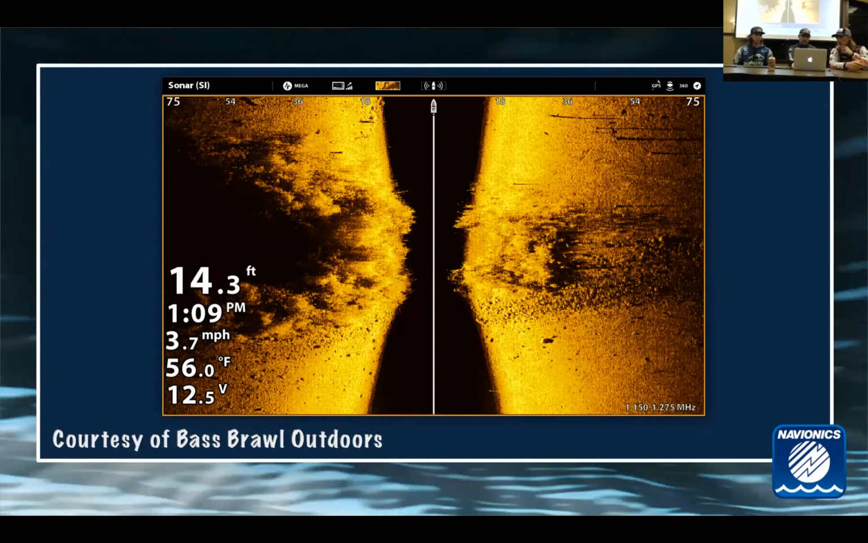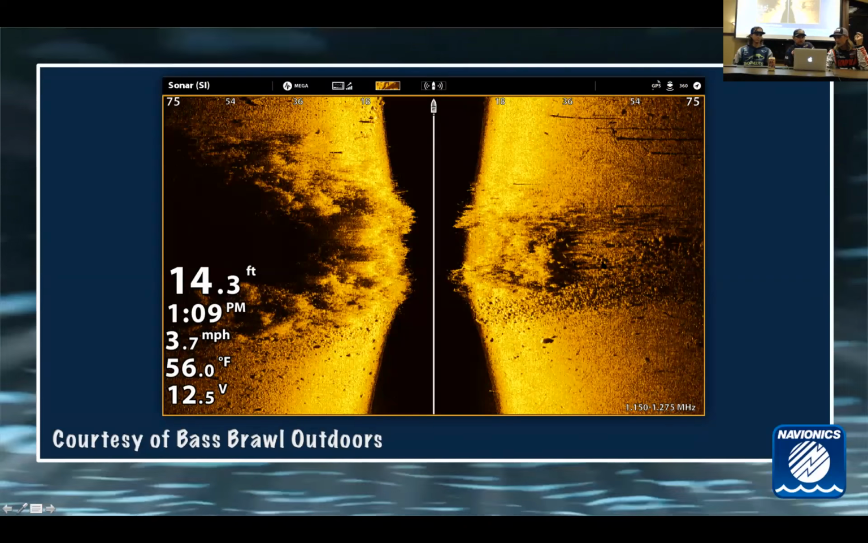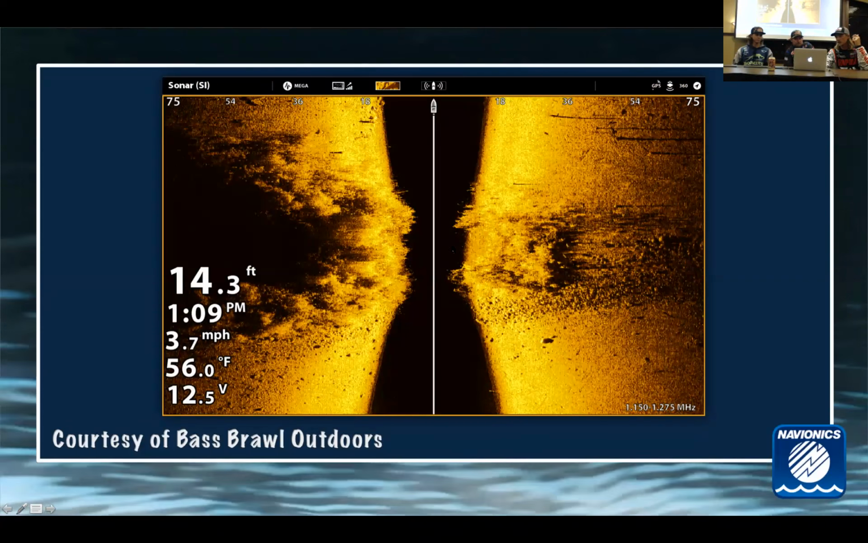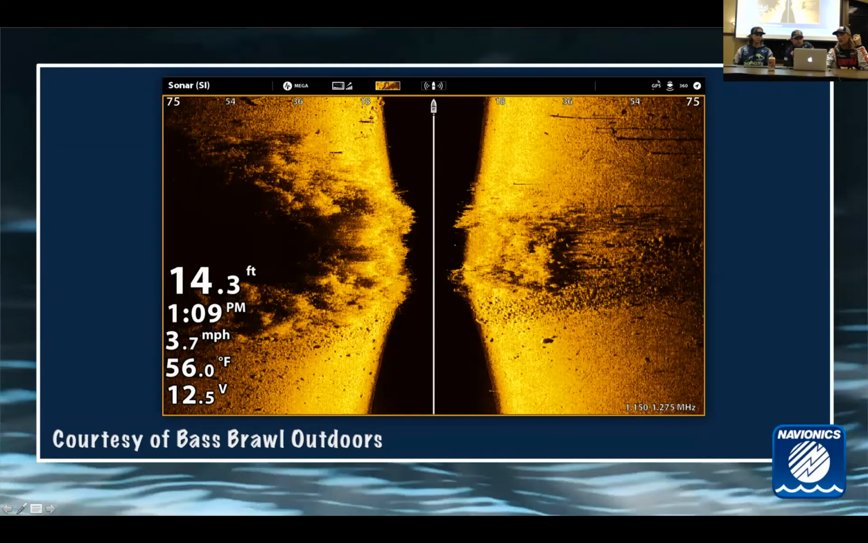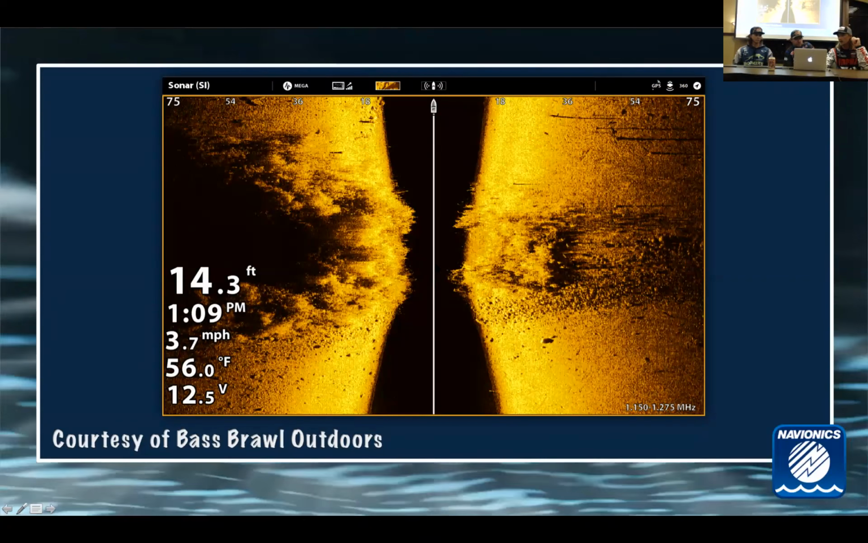Here's another one. This one, it's got a lot of interesting stuff going on here. You got a big hard bottom point sticking out here, nice hard edge. That's going to be an obvious spot. But this one has also got a nice little, it's kind of hard to see. You can go right over it, but there's a little hole in the middle of that point. Holes are awesome places to fish in the grass. That point's got a lot going on.